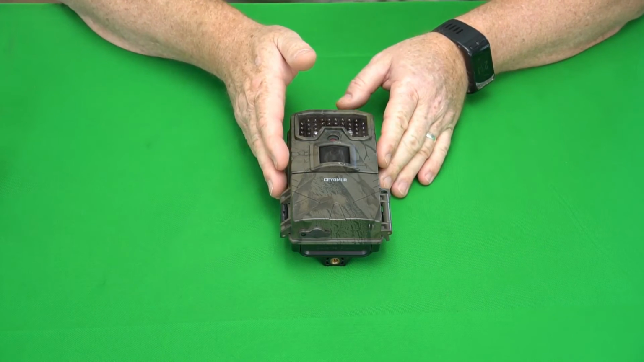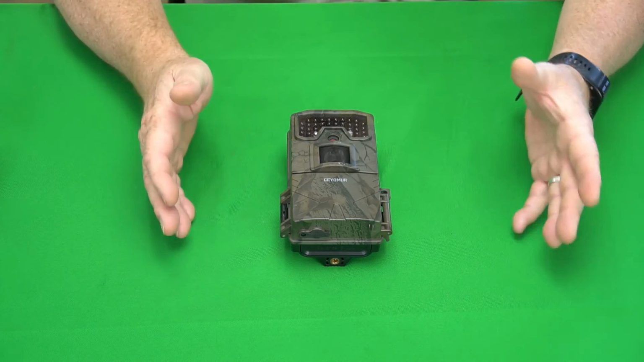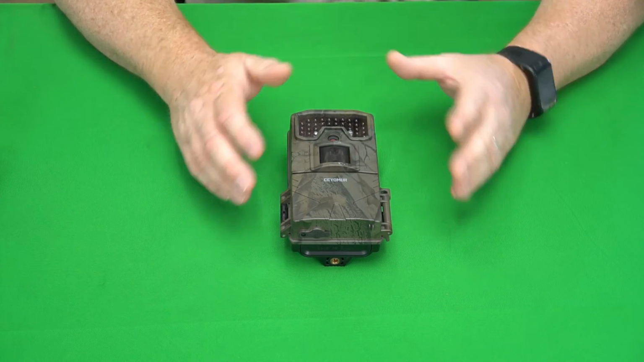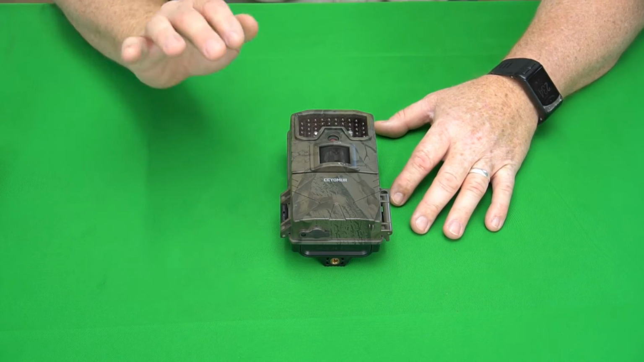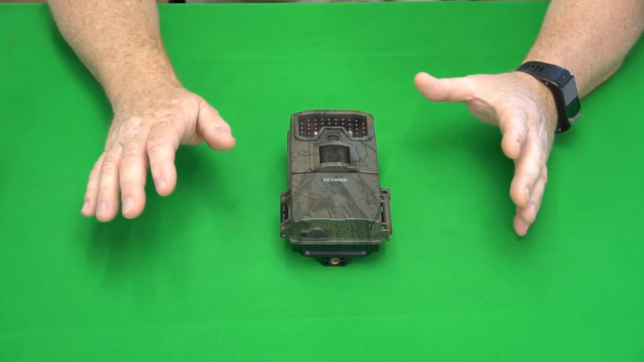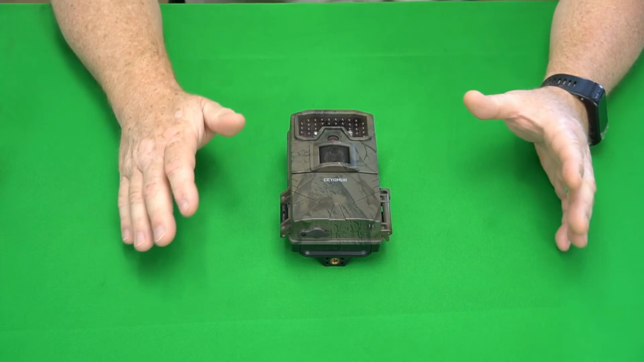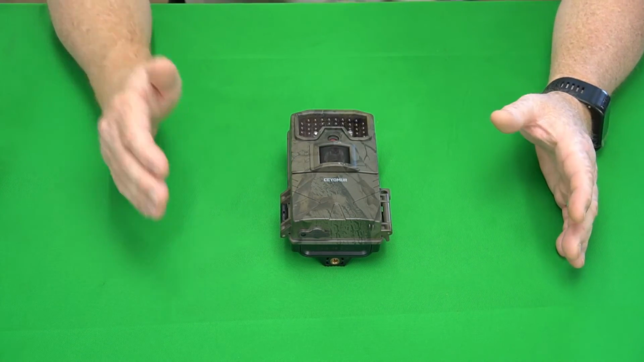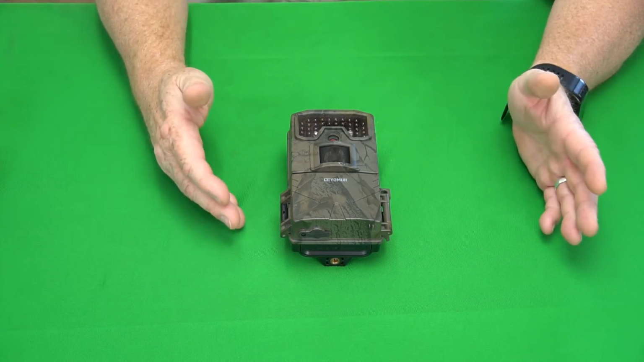Now, trail cameras are not $2,000 DSLR quality, you know, high dollar. None of them. I don't care if you pay $250 for a trail camera, you're not getting super high quality video. I have not tested one that has really super high quality video. Your smartphone, your Galaxy or iPhone, is going to take higher quality video than any trail camera on the market.